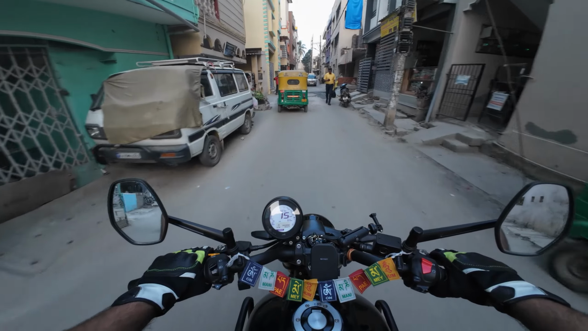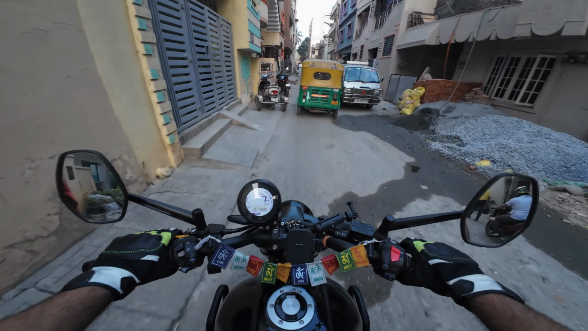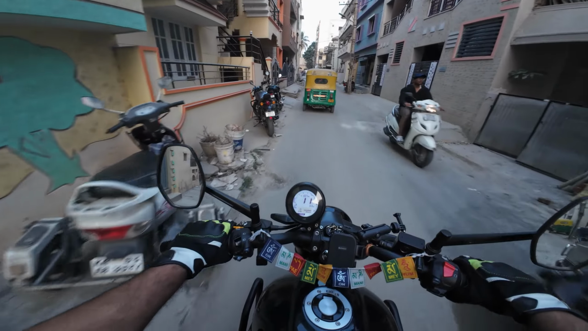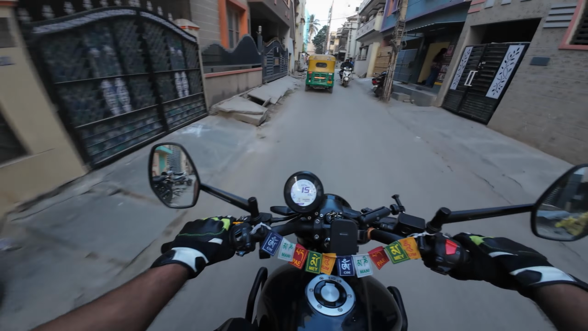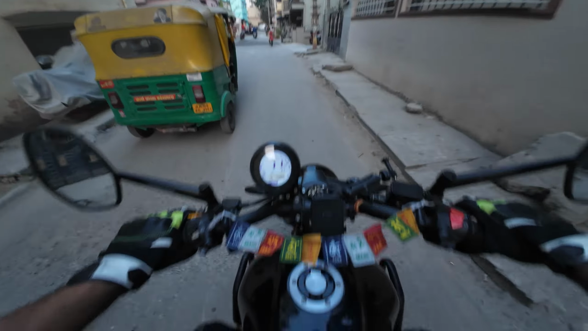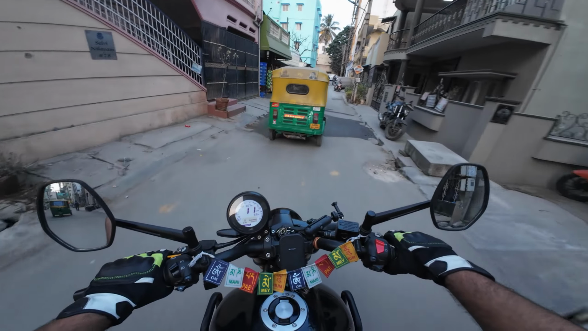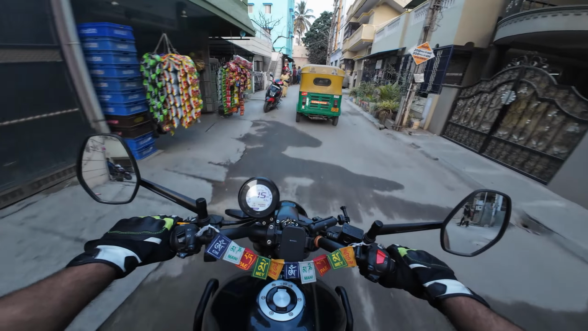See how bad the roads are. So normal bikes, you can't just, see, one more Hunter. I think normal bikes in the streets of Bangalore, it's too difficult. I don't know.